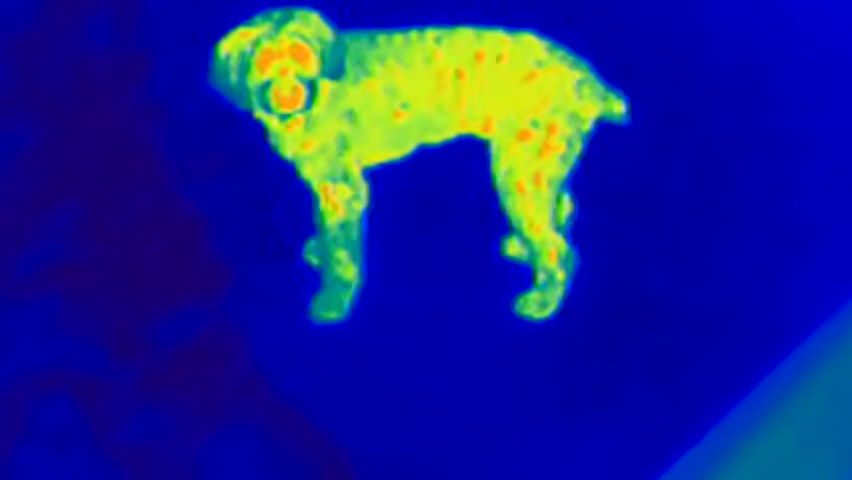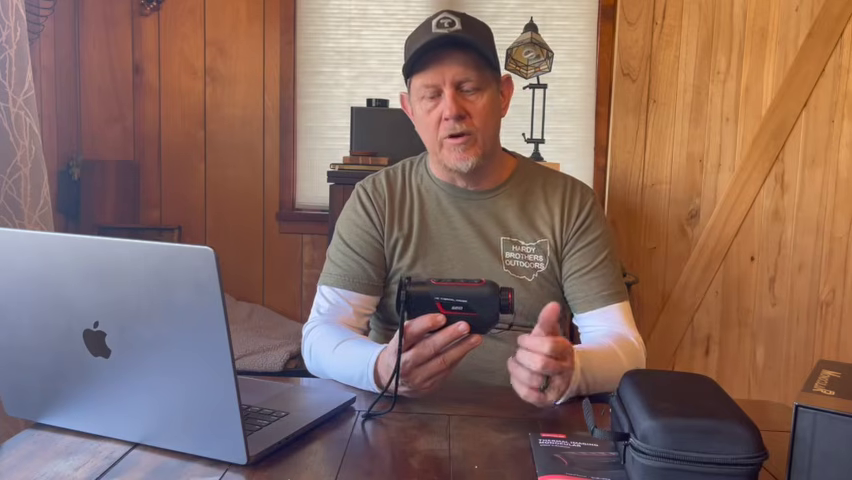It does have Wi-Fi connectivity. So I mentioned you can offload your videos with the cable, but you can also record directly to your device, setting up a Wi-Fi connection between the device and your phone. However, at the time of this video, iOS, which is what I use, is not supported. It works with Android phones, but that thermal imaging app is not yet available for the iPhone. I've been told that it's under development. So that's a little bit of a disappointment for me, because that's where I think I'd really get good use out of it, is having it record directly.